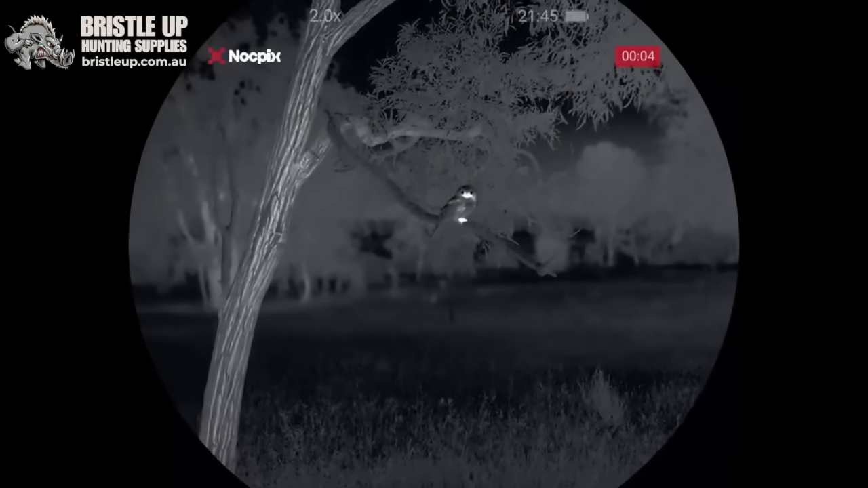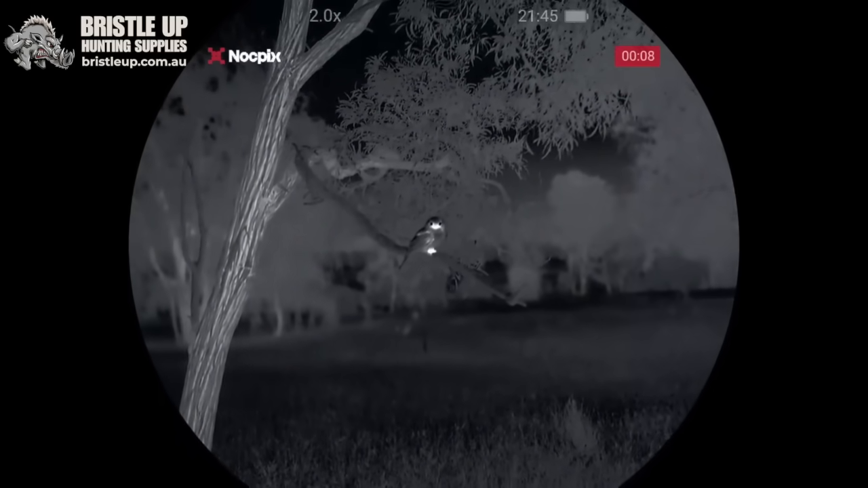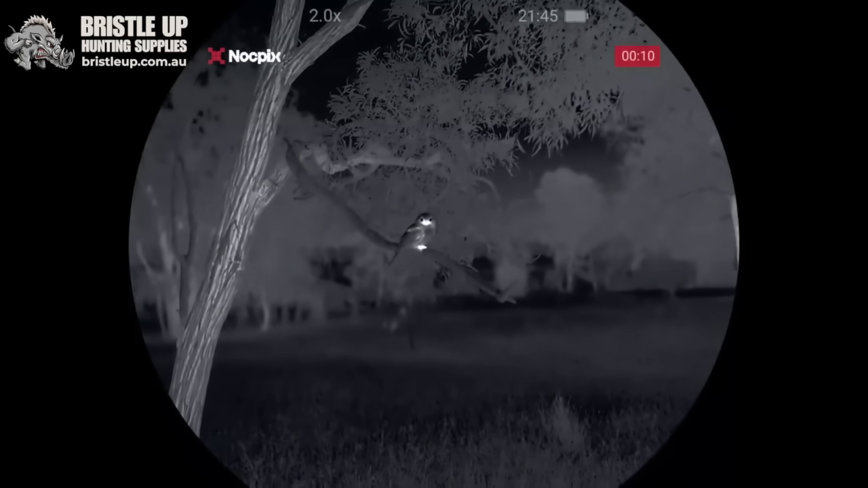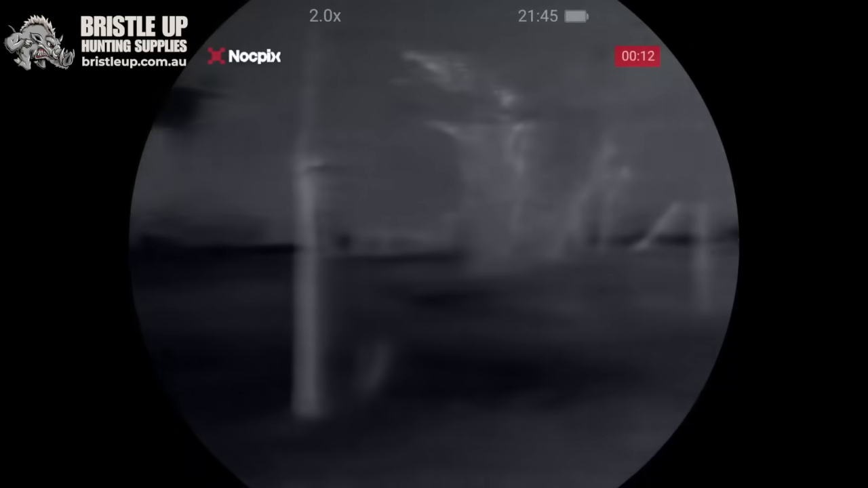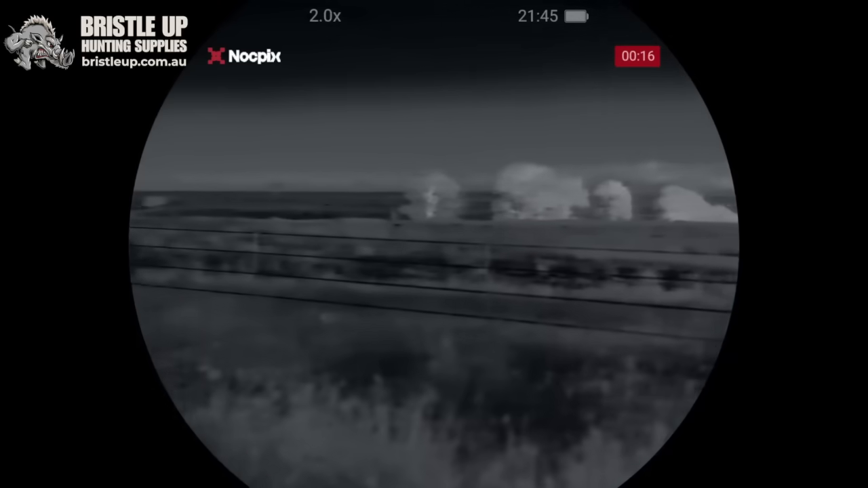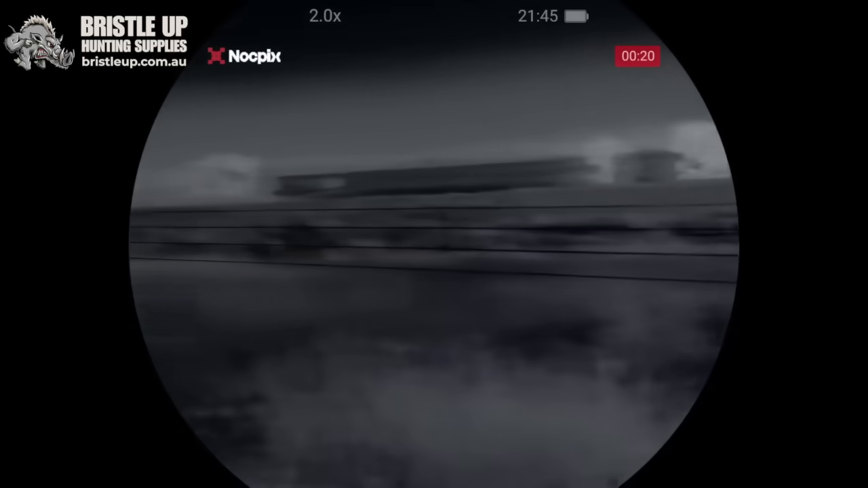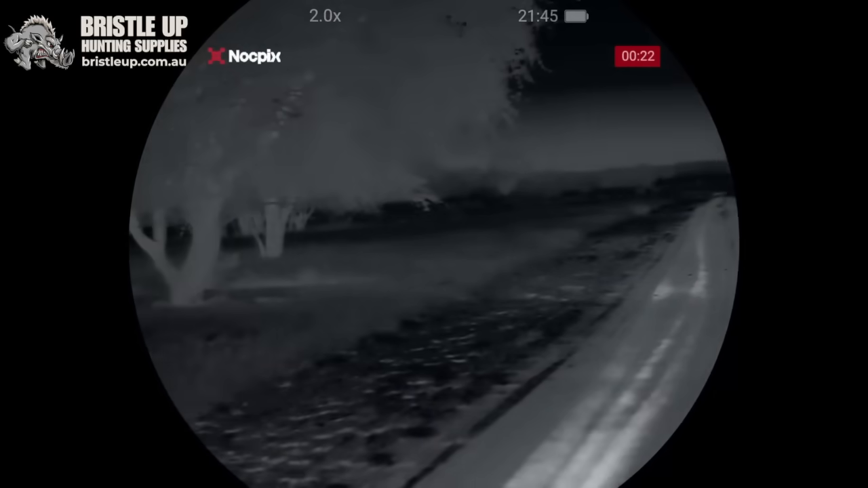There's a tawny frogmouth. I can't see any fox, but there's so much grass around at the moment.